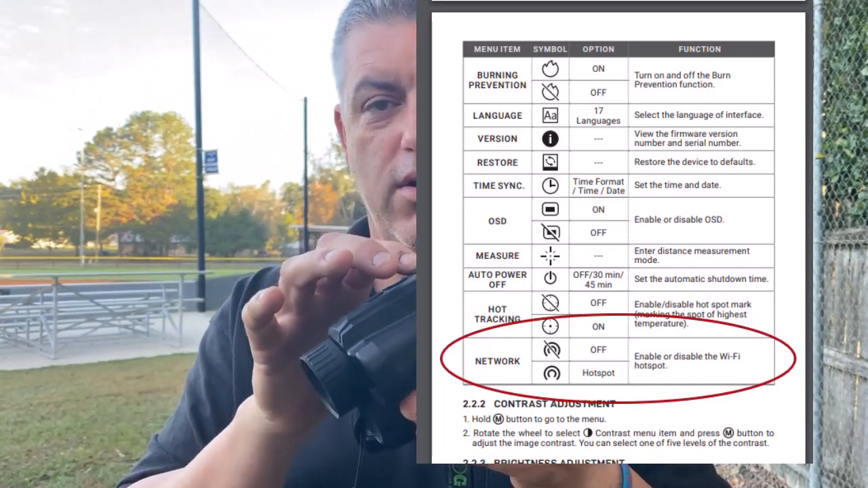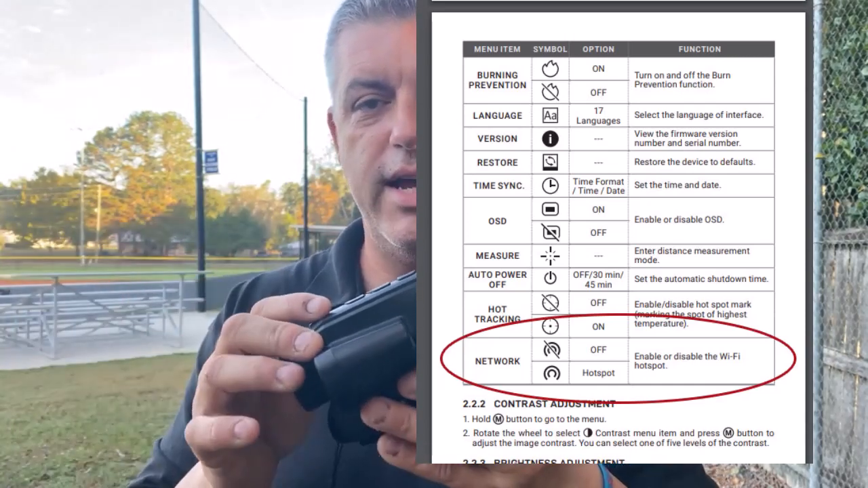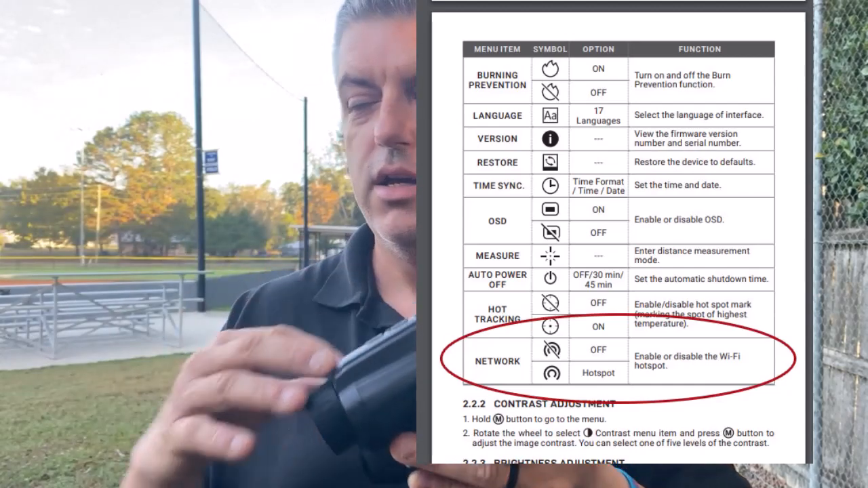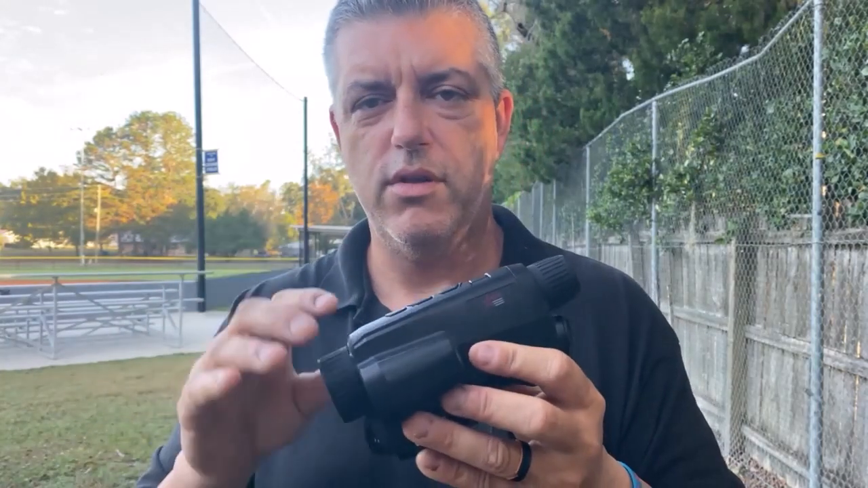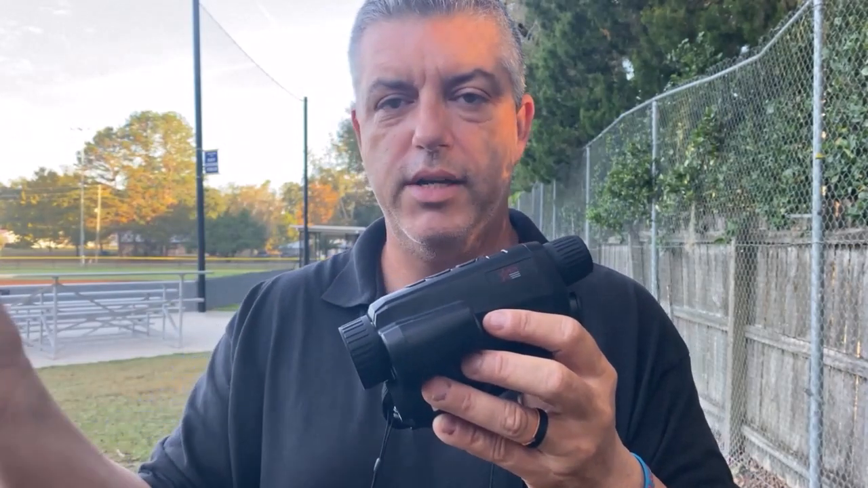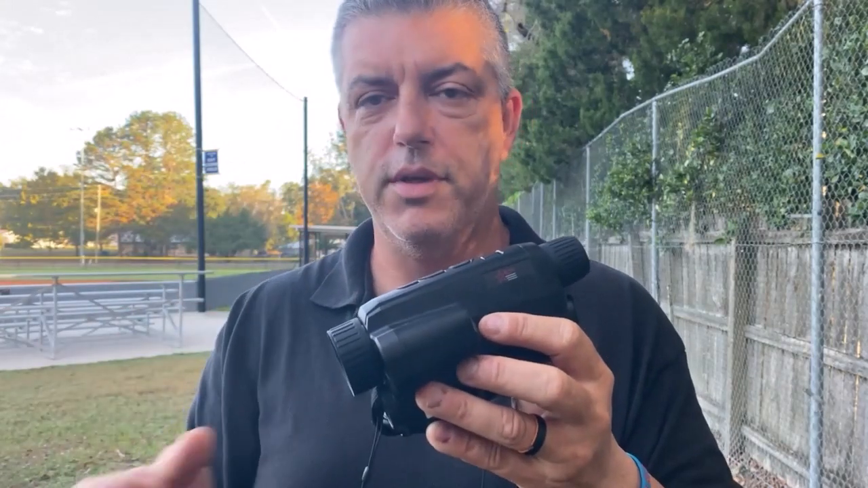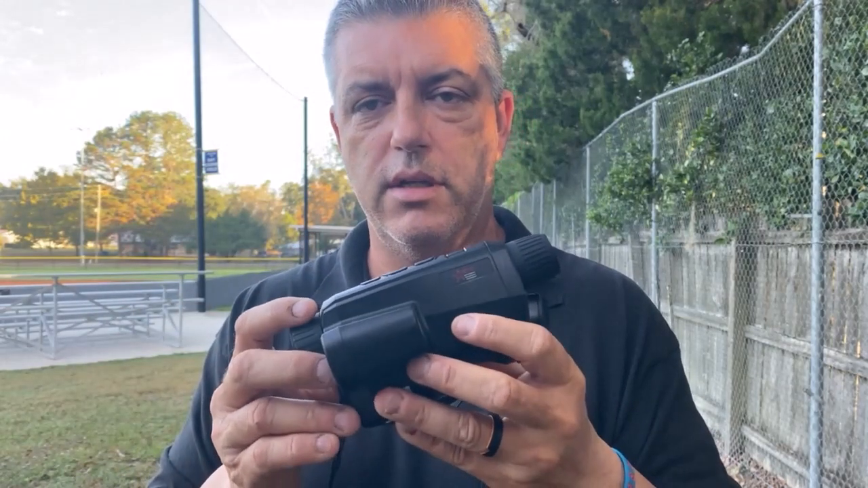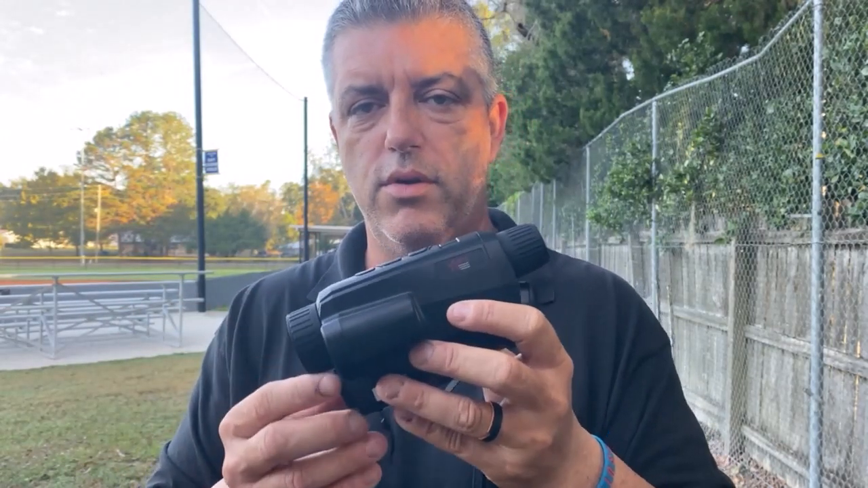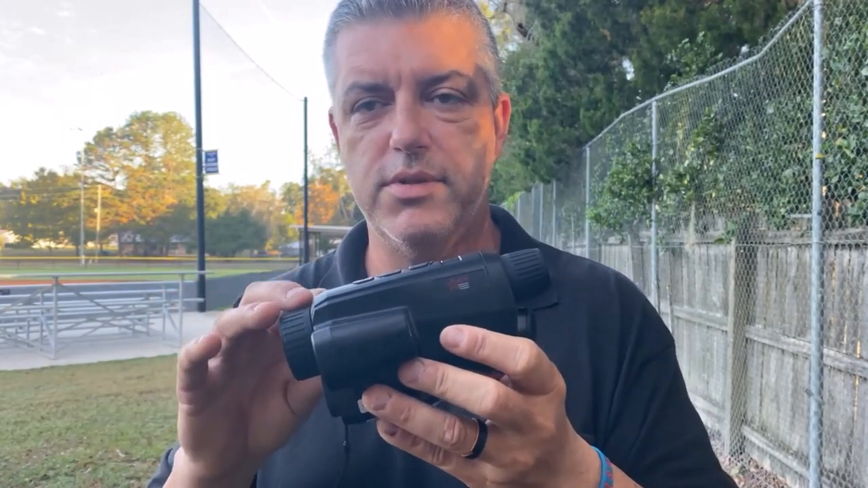You have to turn that on, the Wi-Fi hotspot, to be able to transmit to another device. Once you do that, you take it to your device, and I'm going to do a whole other video on this, you turn it on, make sure you connect the Wi-Fi in the settings, and then you open up the app itself, and it'll show the view of what the scope sees, as well as let you change some settings in there.